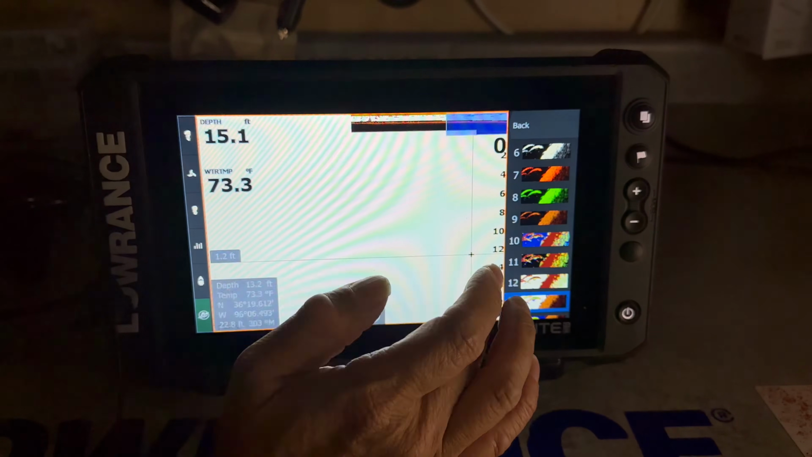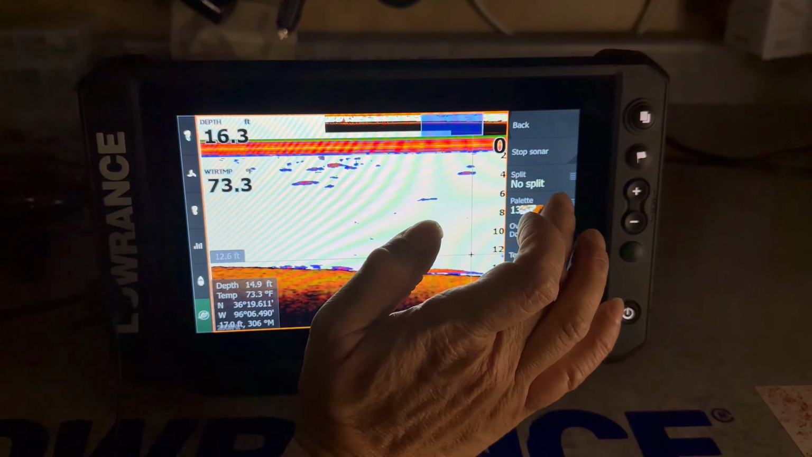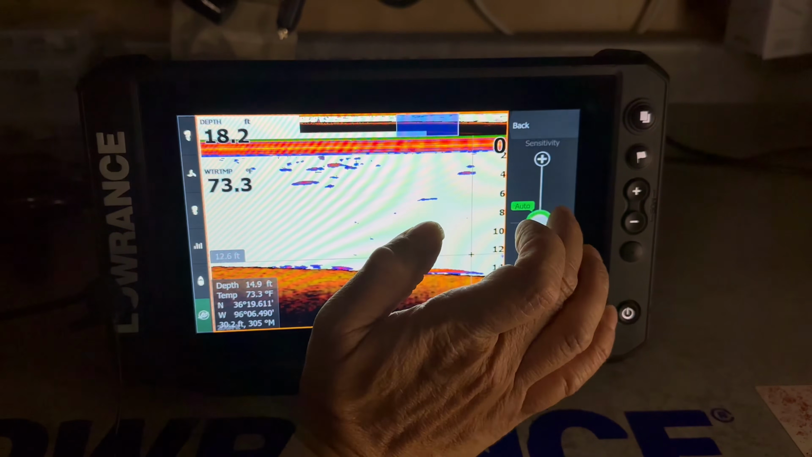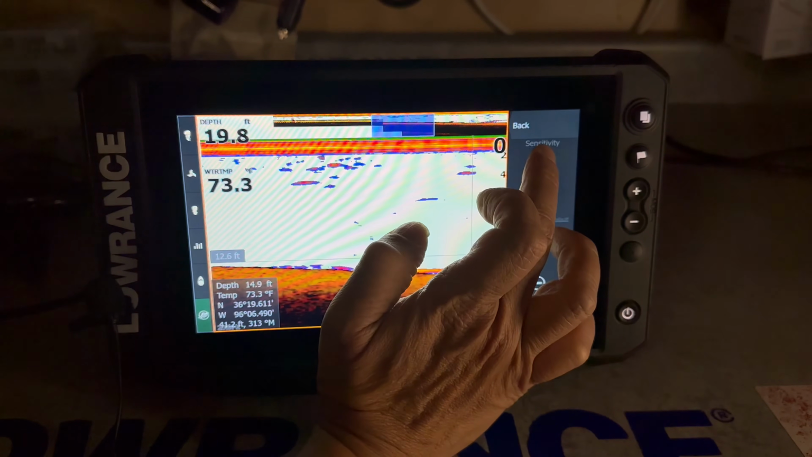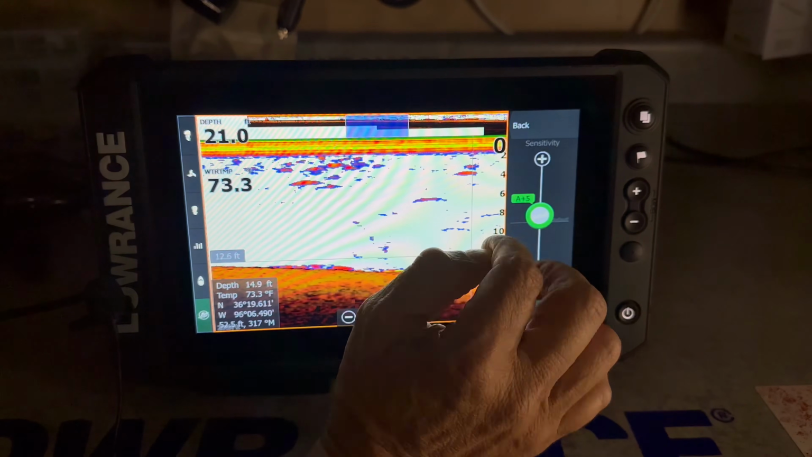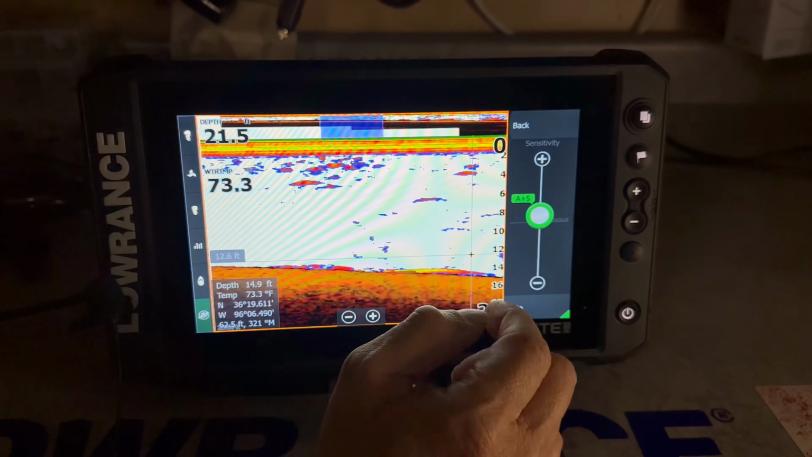If I stop the unit, we're going to play with the sensitivity. So we go to sensitivity, and we're going to leave it on auto mode, but we're going to add 10% more power, 20% more power, 30%, 40%, 50%. We want to get the fuzz off the bottom because I want to see how much silt is on the bottom of the lake.